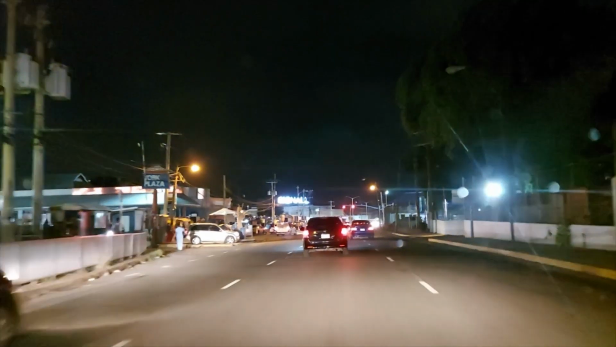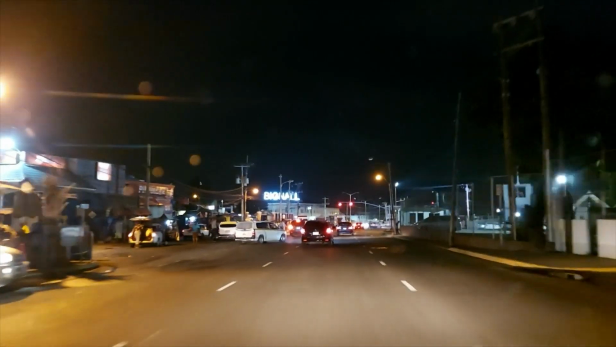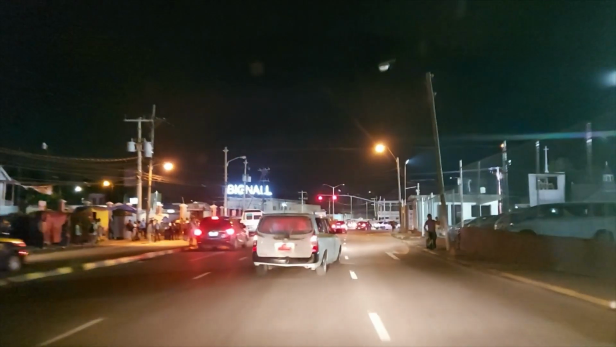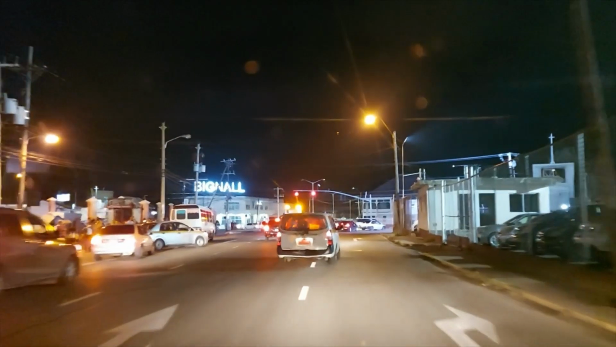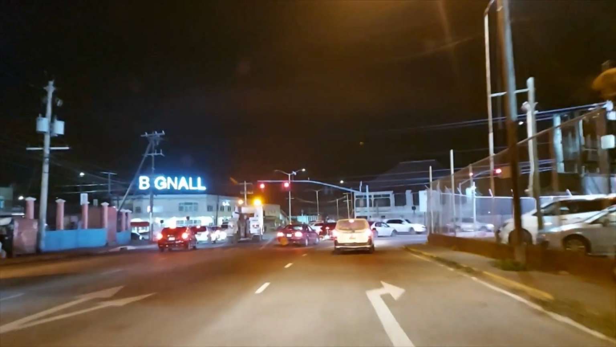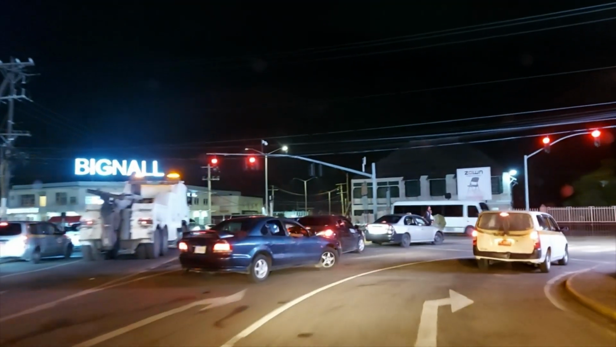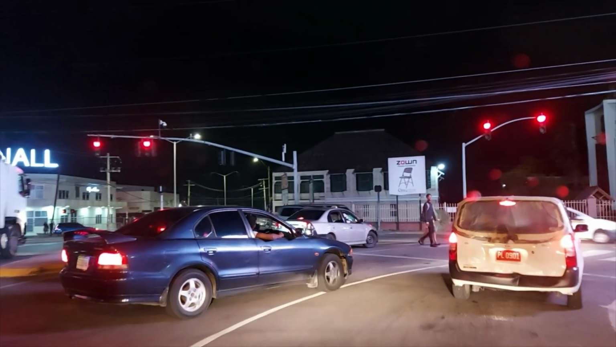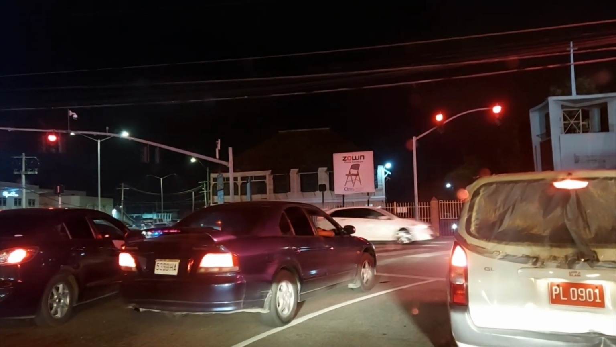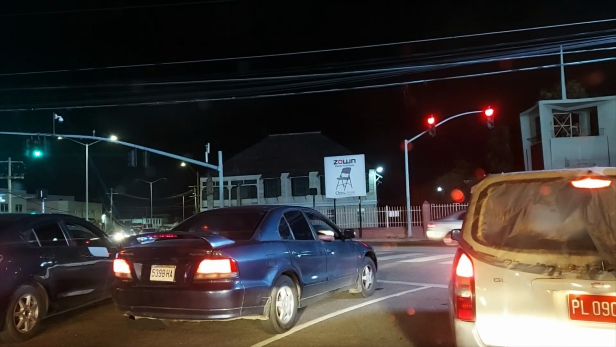Alright, so we see police stopping some vehicles. Not sure why. I don't know if it's some of the taxis that are loading illegally outside of the park. Alright, so what we're gonna do, we're gonna go around once just to show you guys a little bit more of Half a Tree.